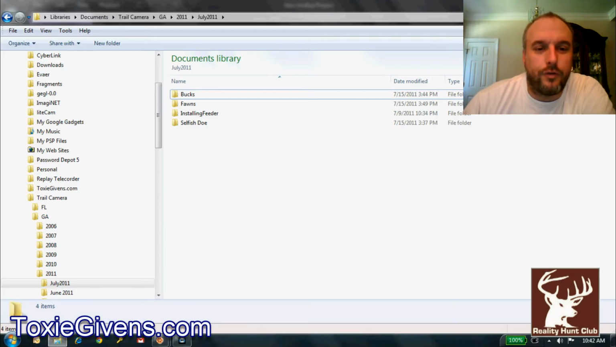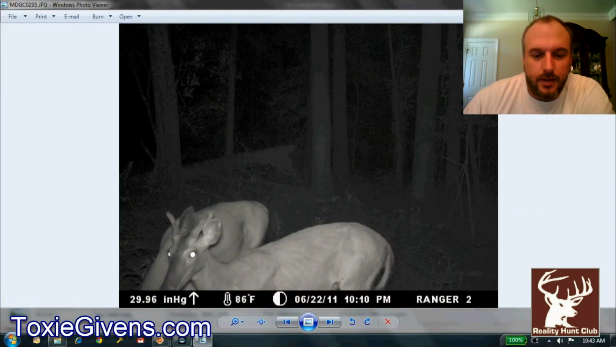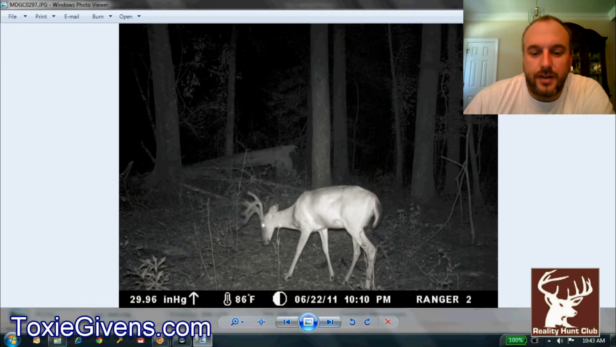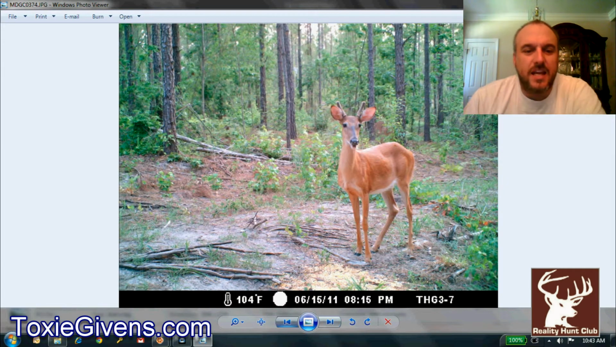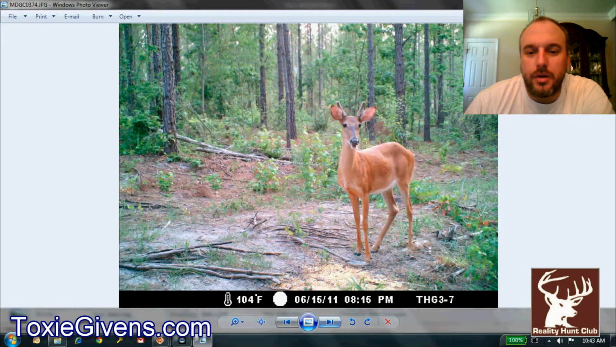All right, let's go over the bucks first. Now I'll put these in general categories. A couple of young bucks. Nice buck here. He's really starting to grow. June 22nd. As you can see, he's probably a 3.5, but he's really starting to grow. Yearling buck.